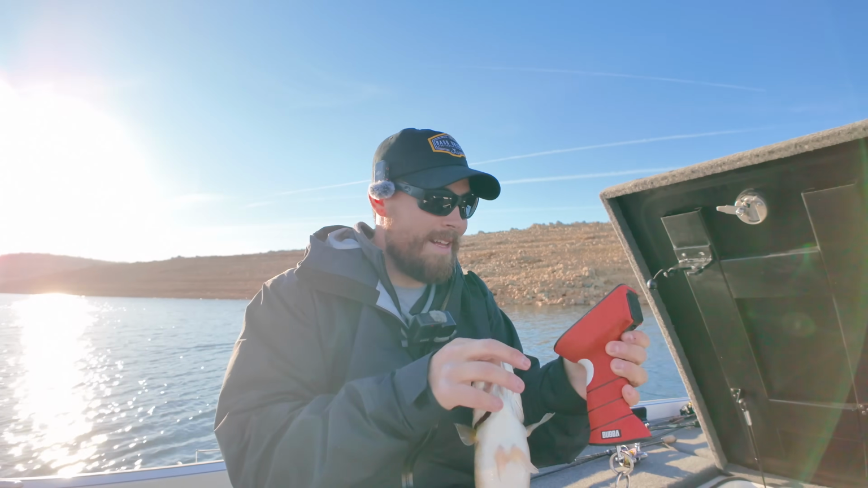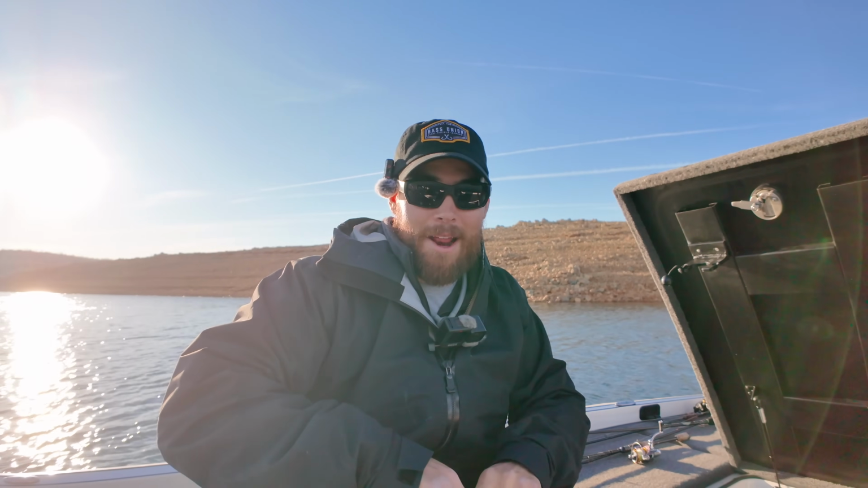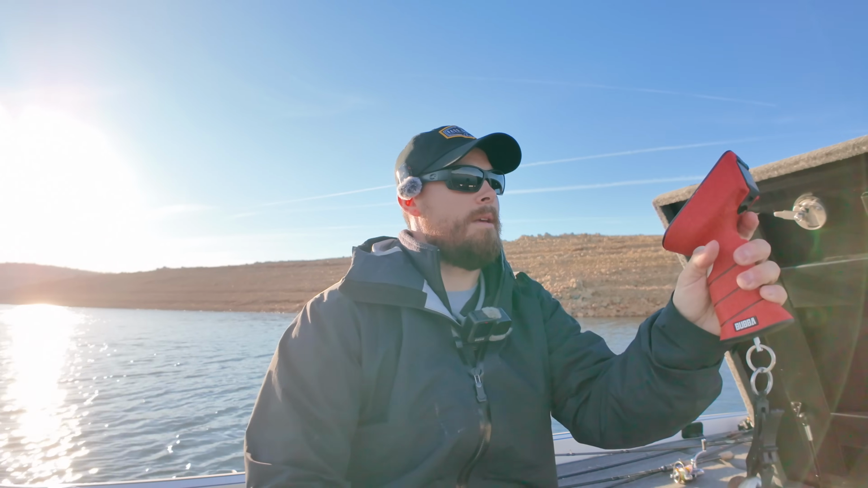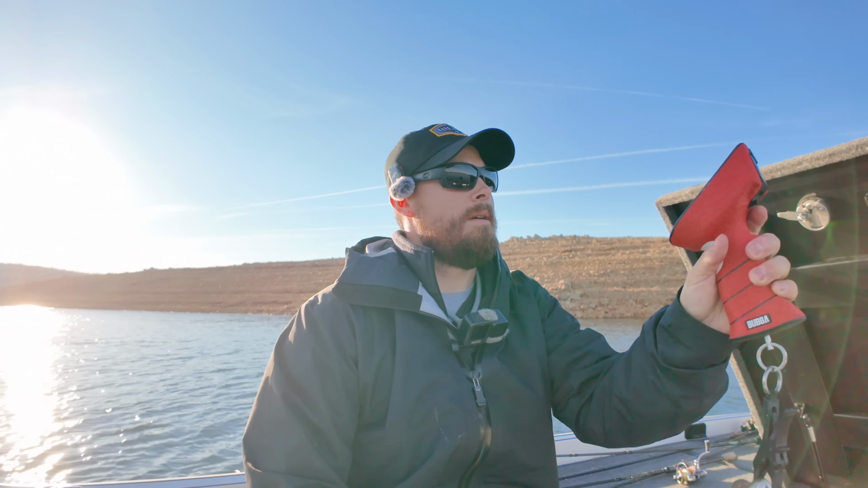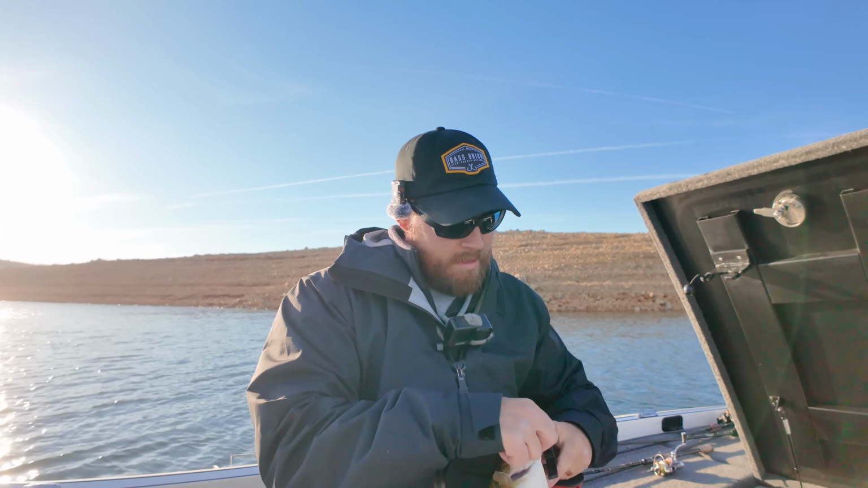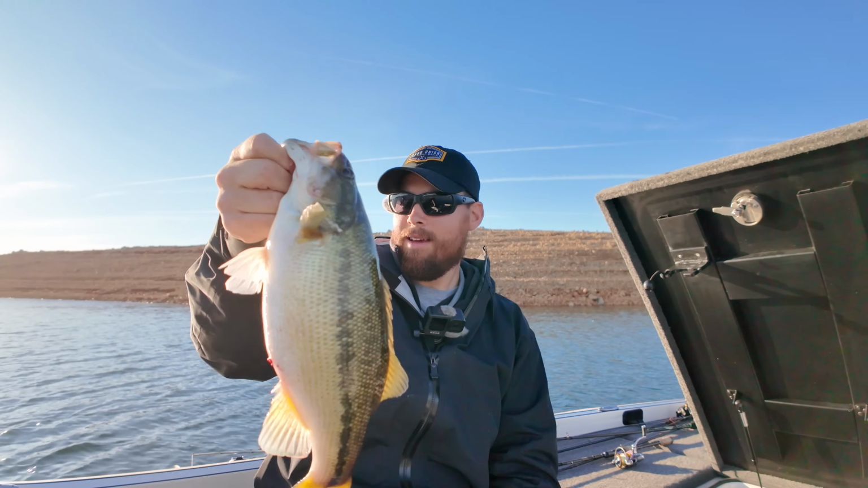So make sure you clear that scale so the scale turns off. Otherwise, you might end up with a dead battery. Let's see. 174. Not bad. We'll take it. Nice little tug.